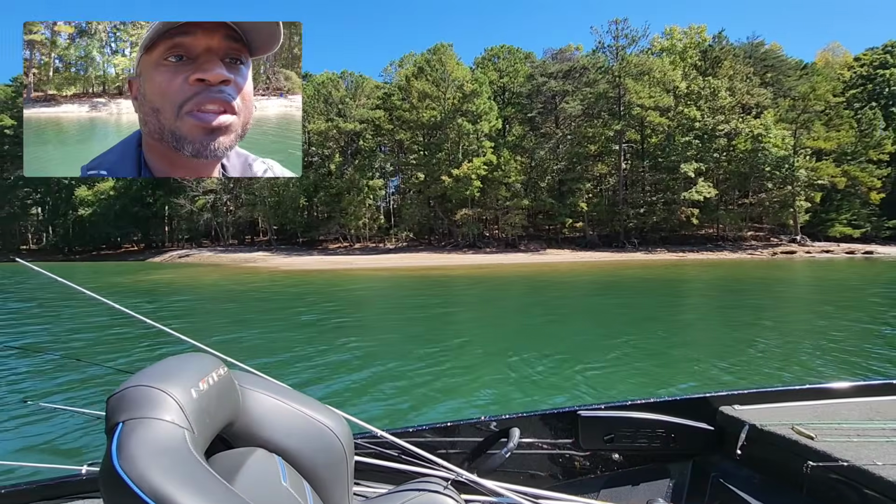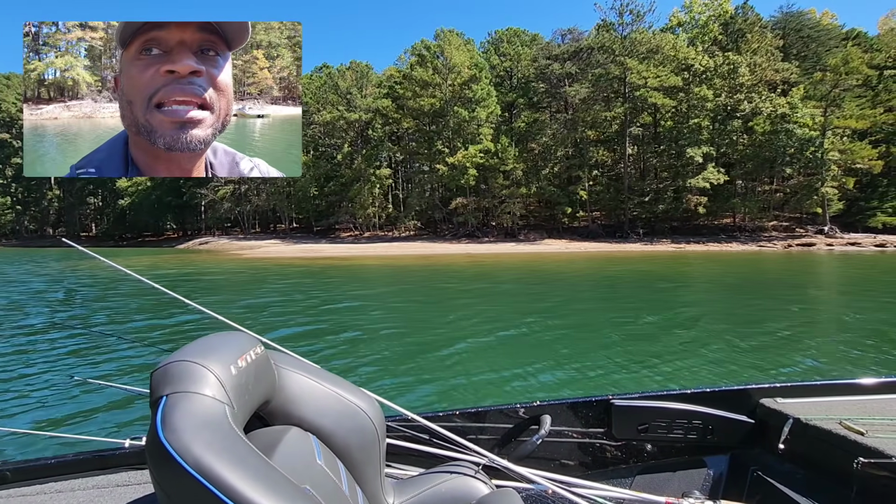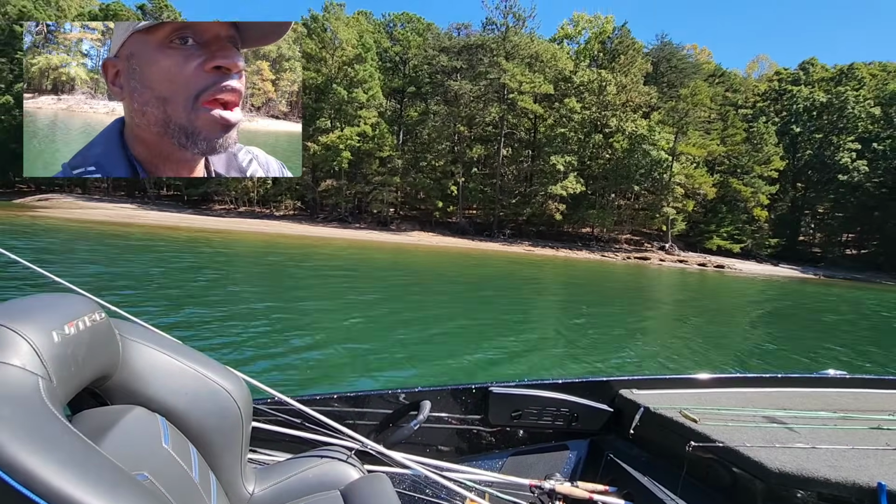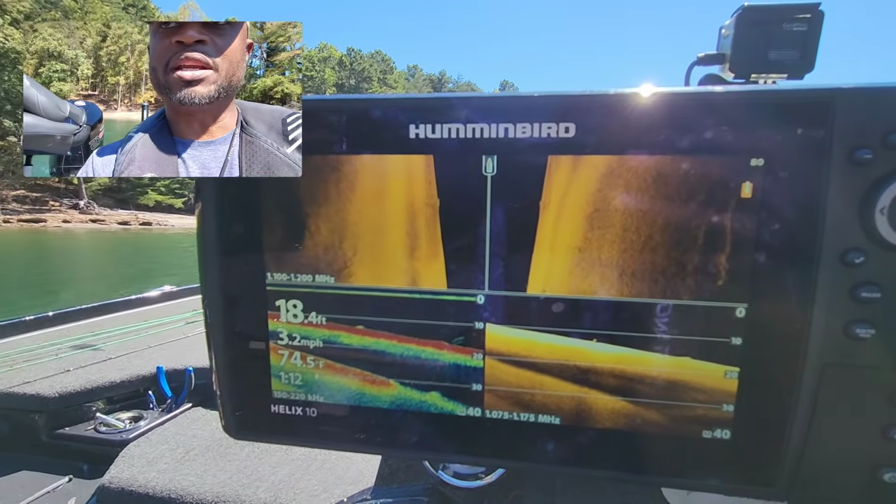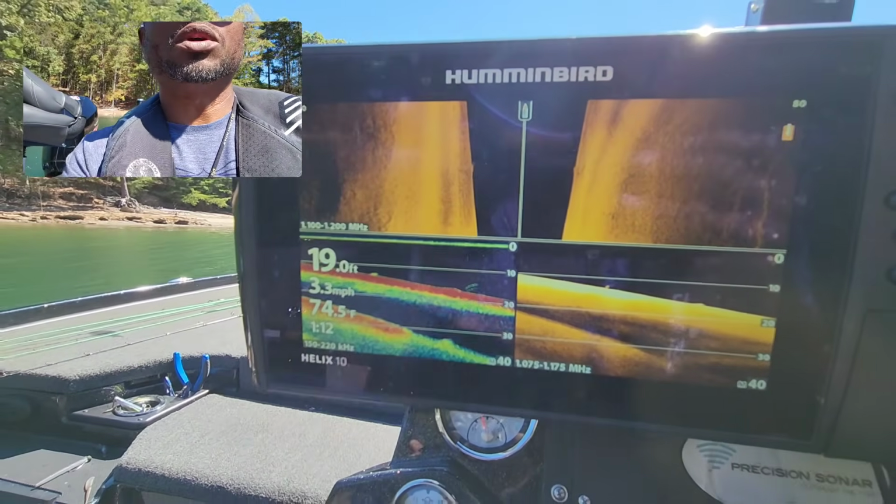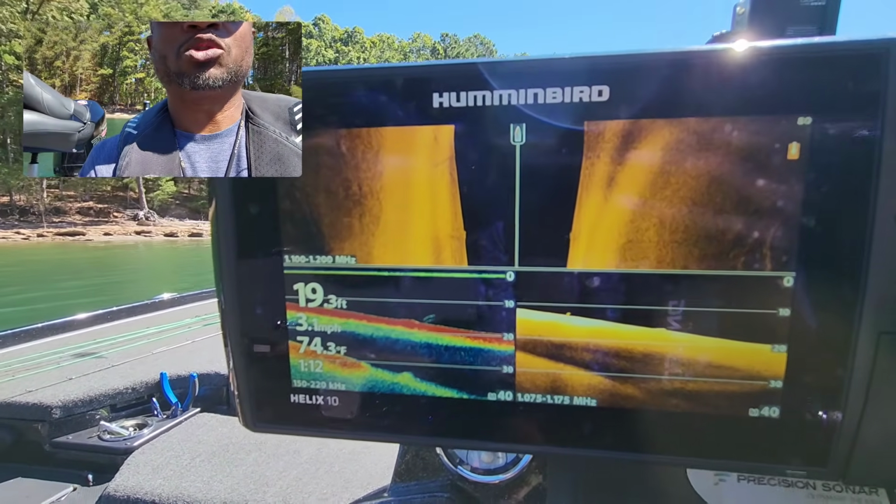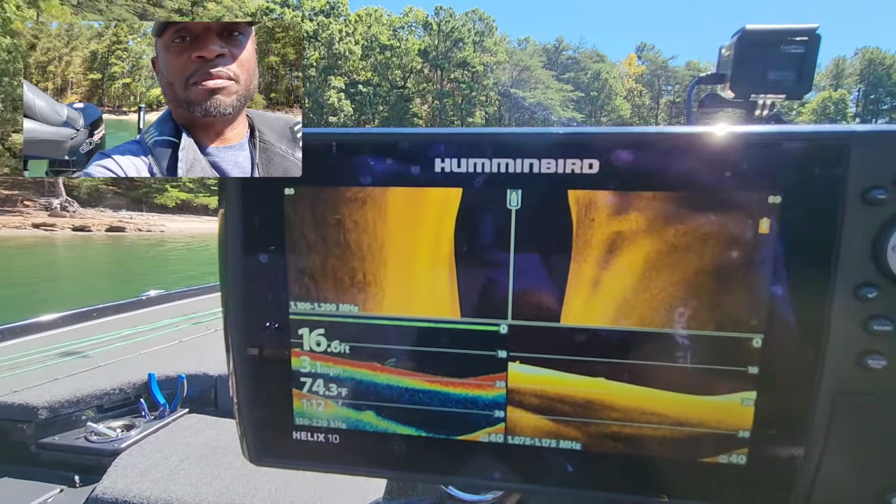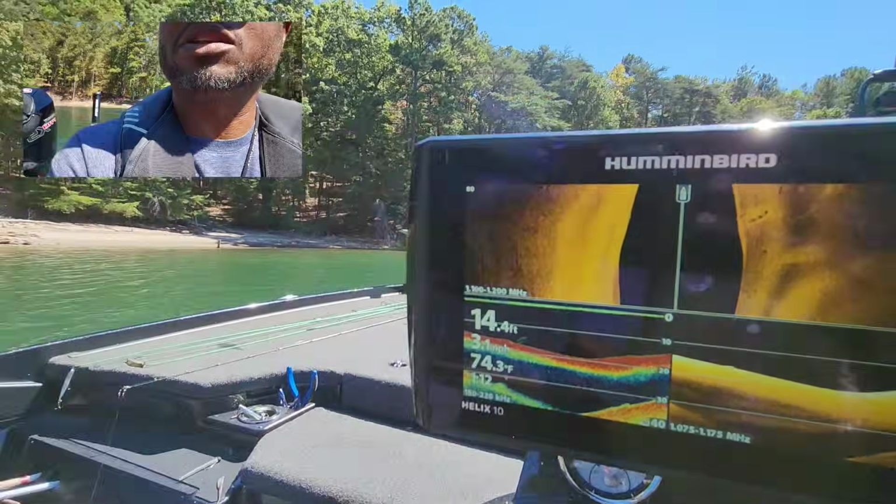So take a look over there, guys. You see all of that sand. That's kind of like a sandy point, flat, something like that. All of that is out of the water right now. It is normally in the water. And what we are going to do is just go straight down this bank. I'm maybe in 19 feet of water right now, and I will try to stay around 19 feet of water or so, because then that allows me to see all the way out to the bank.